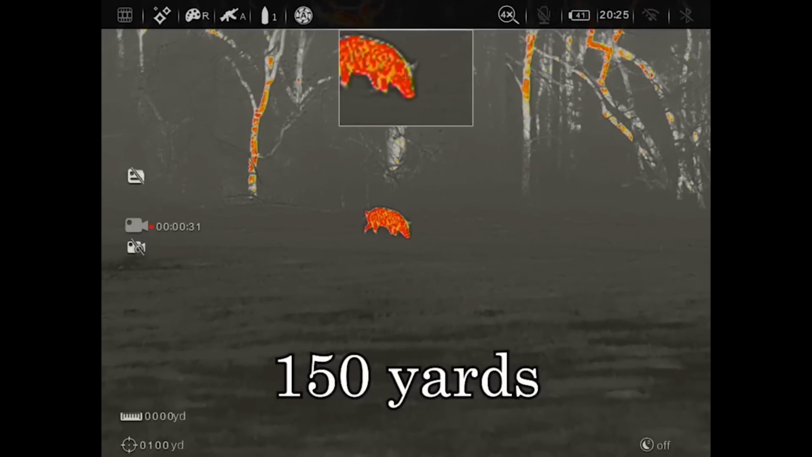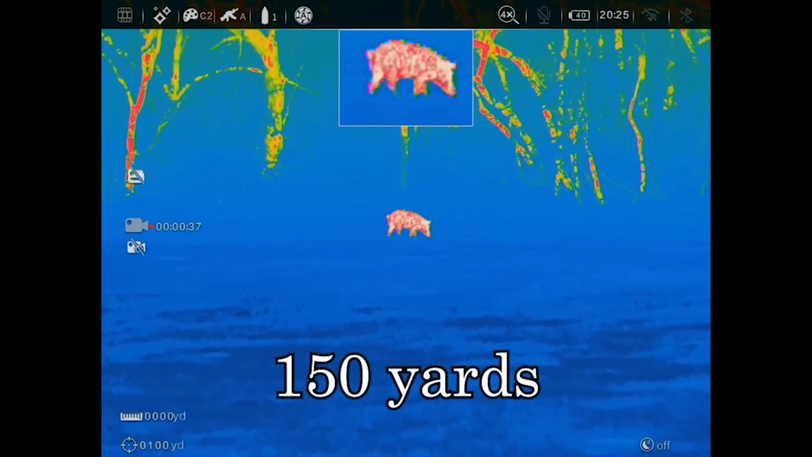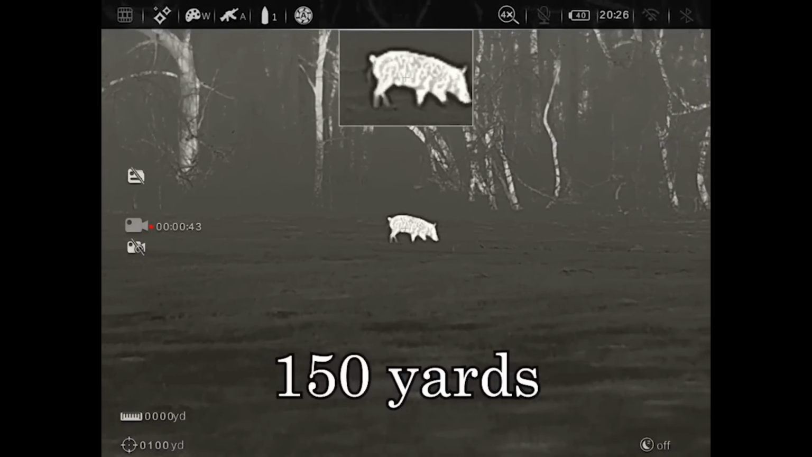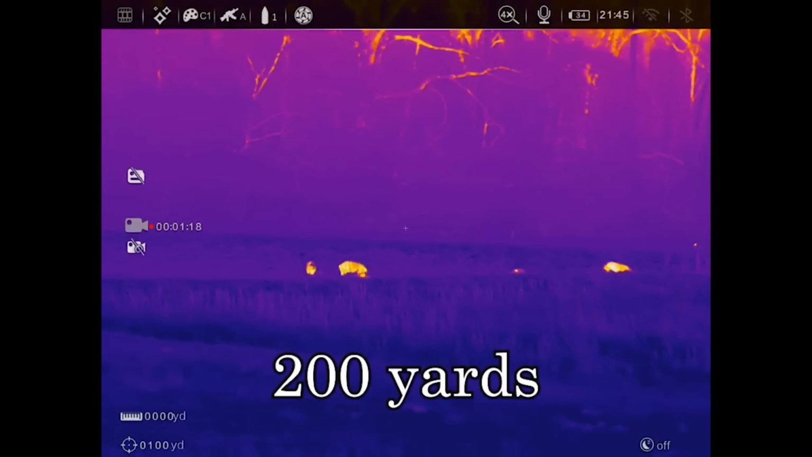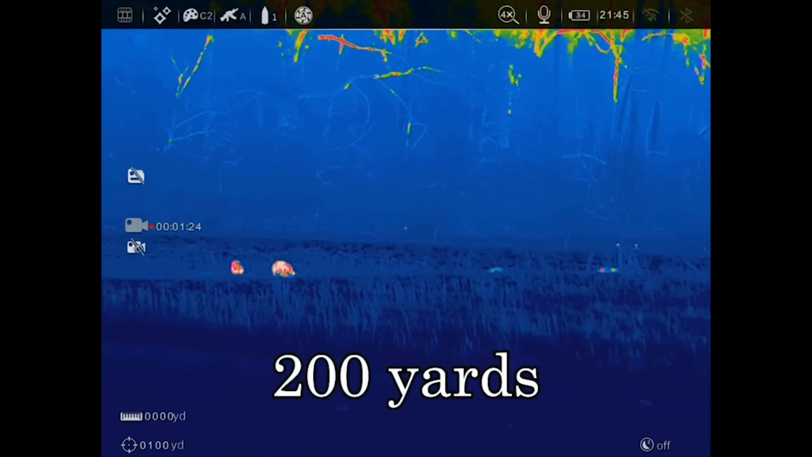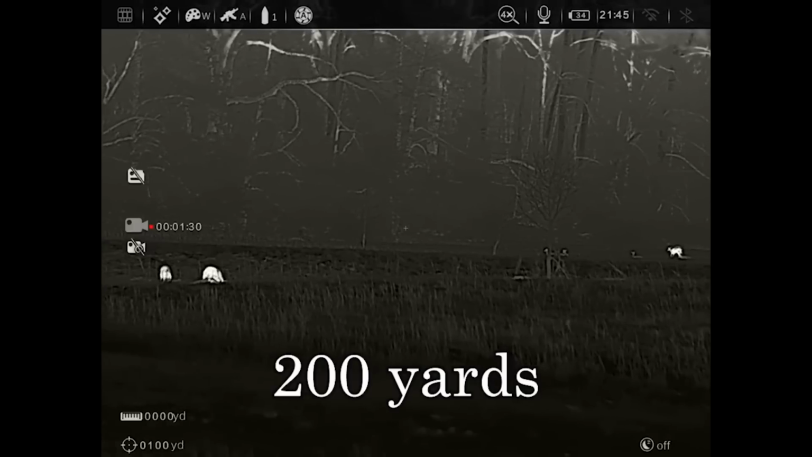So getting on with these specs, it is a 640 by 512 resolution, 12 microns, 50 hertz refresh rate, sub 25 millikelvin NETD rating. It is, again, as I mentioned, the 75 millimeter f1.0 very fast lens. It is a 4-power base optical magnification. I'm going to say that again. It is a 4-power base.